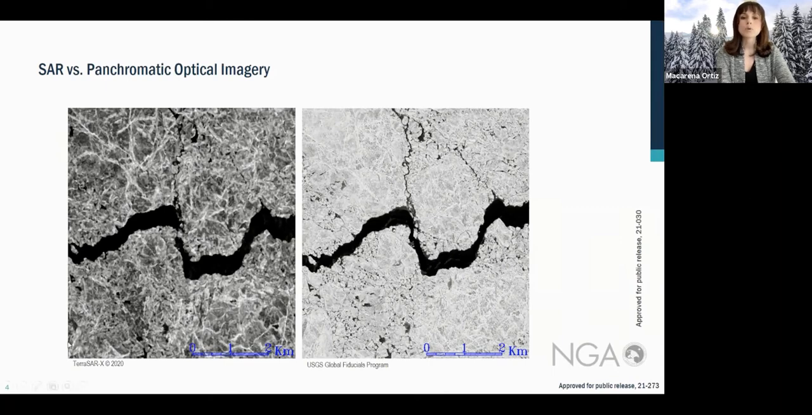A little bit more about the SAR is really a difference between something called volume scattering and surface scattering. I won't go into detail about that, but certainly you can ask me about that later. Next slide, please.